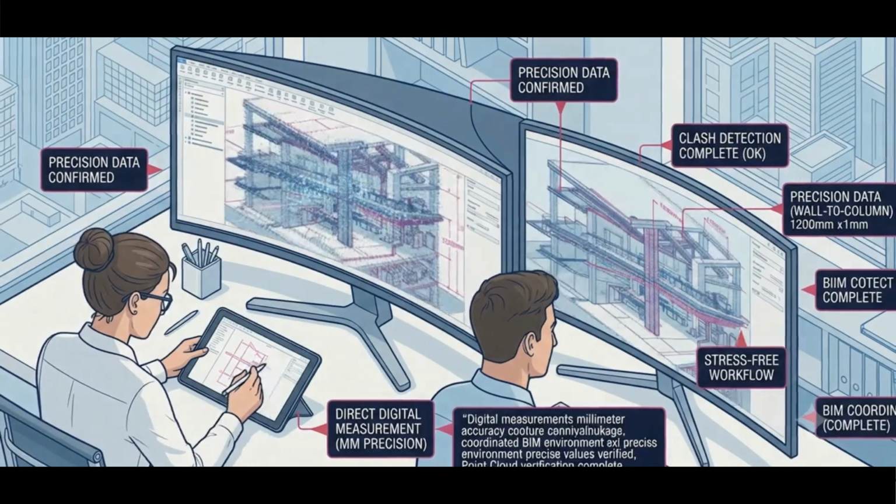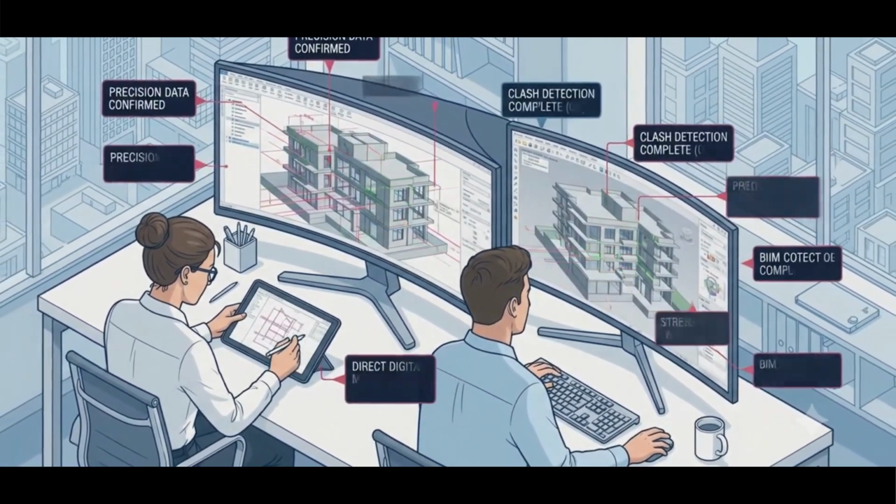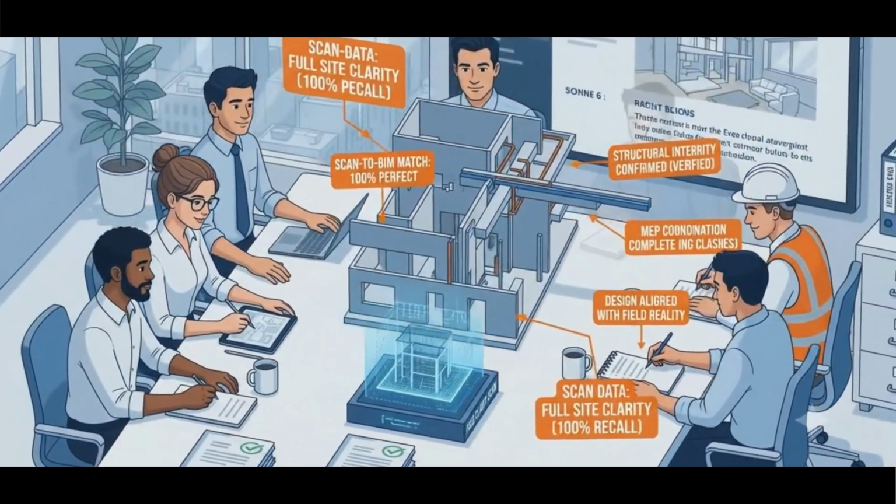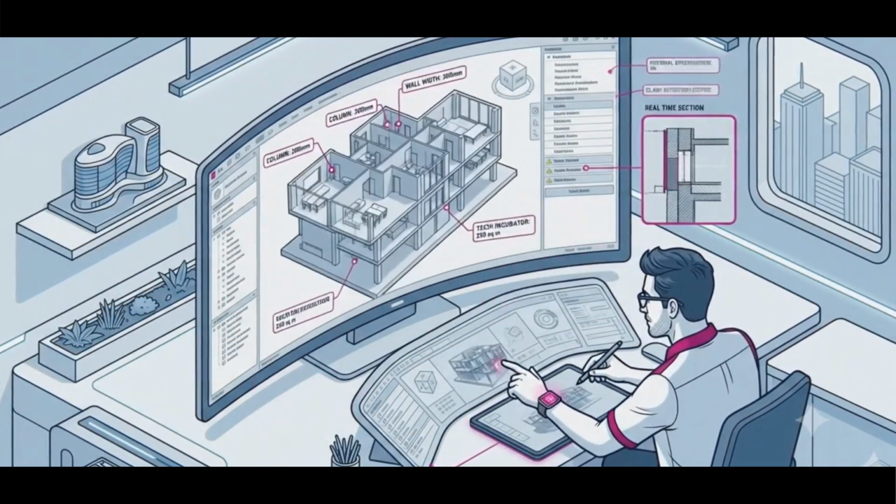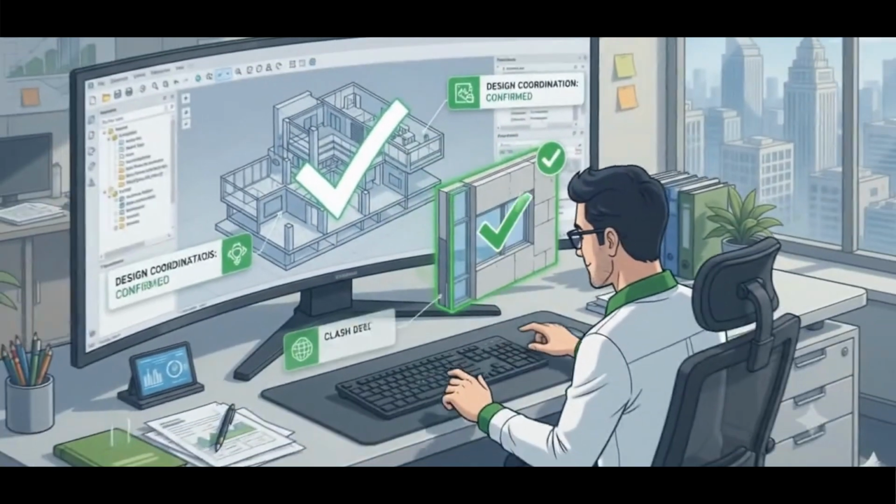With Scan-to-BIM, every stakeholder works from the same accurate reality. Architects, engineers, and contractors collaborate confidently with complete site clarity and coordinated project data. Your entire project is available at your fingertips. Take precise measurements, verify conditions, and make informed decisions directly from the digital model.